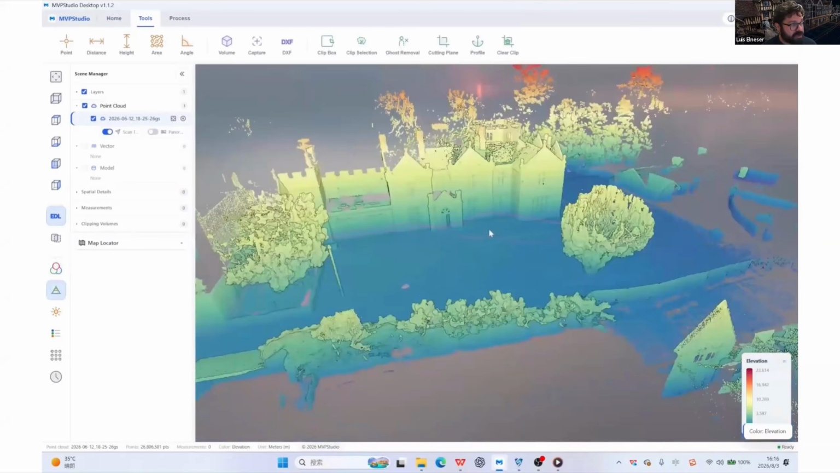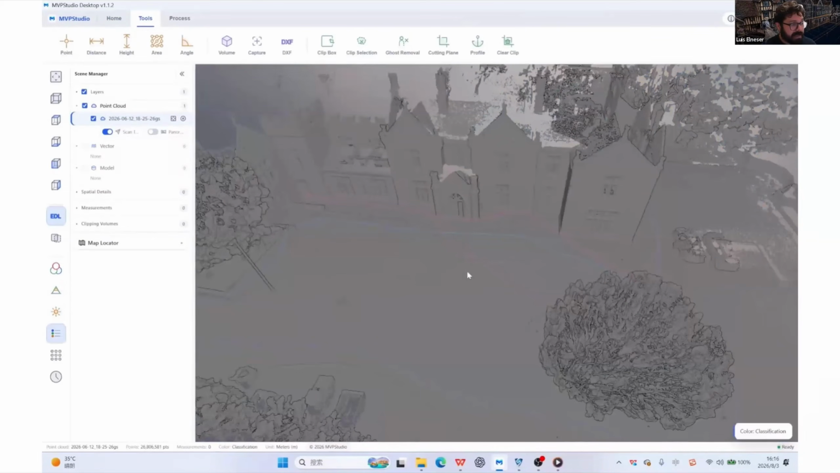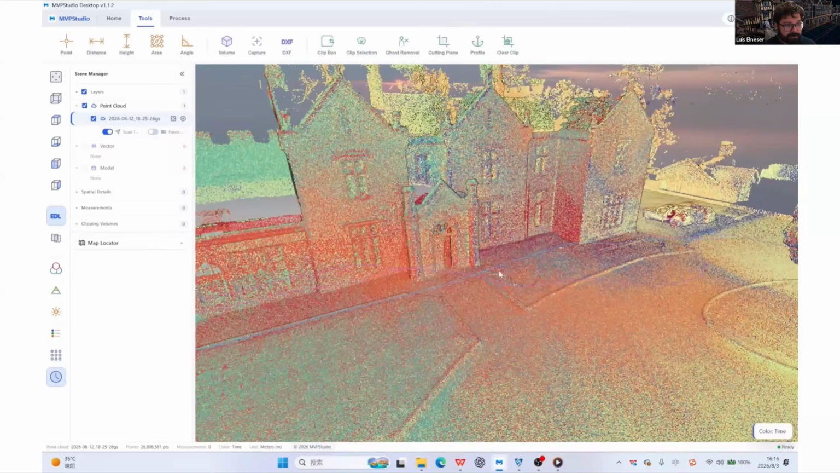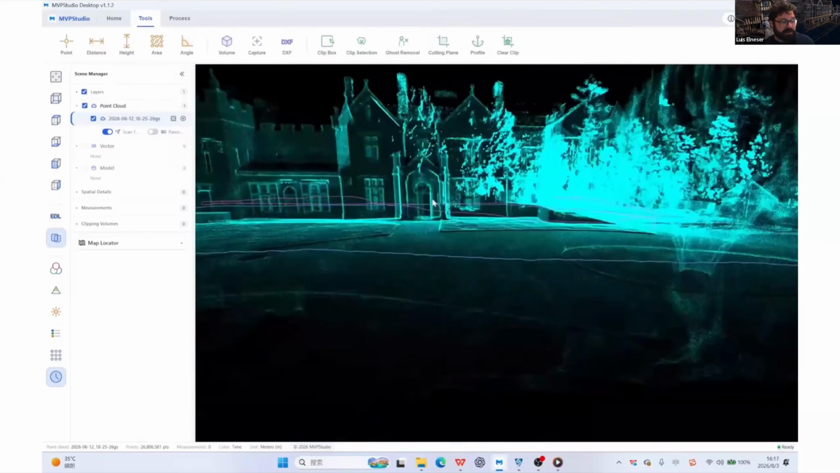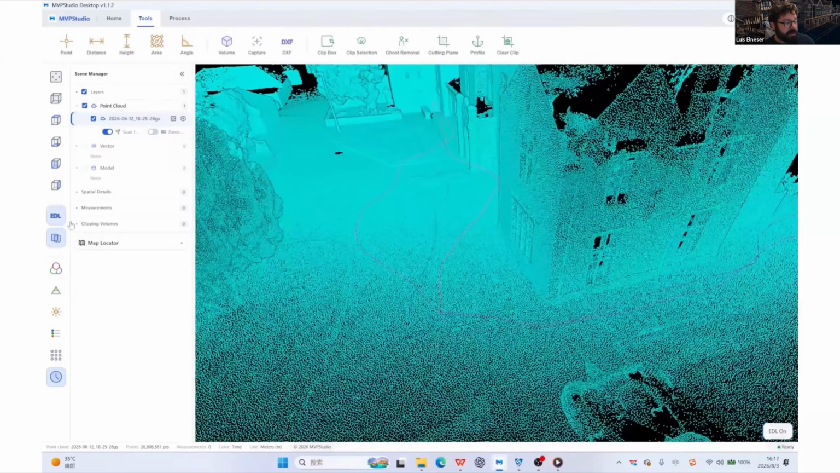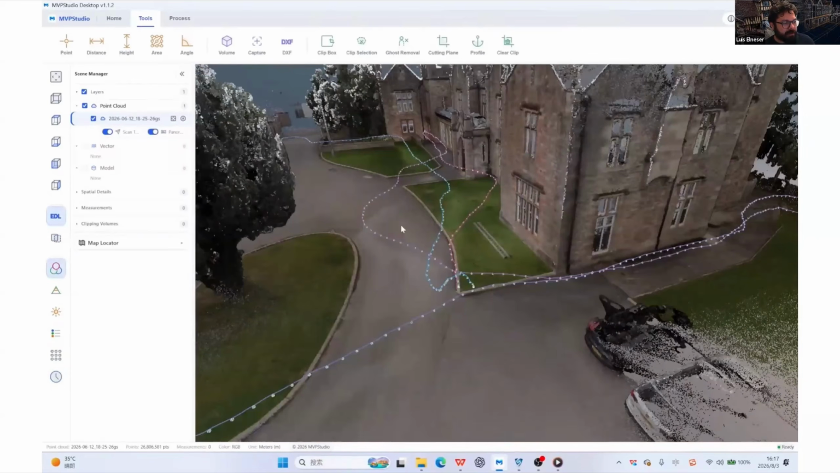So the first one is the RGB. This one is elevation, intensity, LiDAR intensity, classification, if there is classified points here, level of detail, and time. So these are different ways to view the same data set. It doesn't change the information underlying in the data set. The X-ray mode and the EDL mode give us different ways to visualize and bring out some more details.